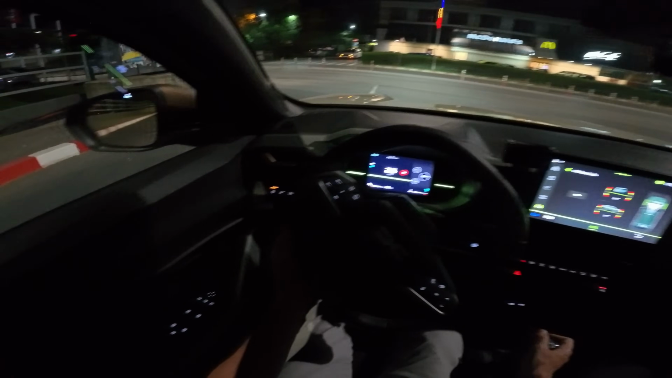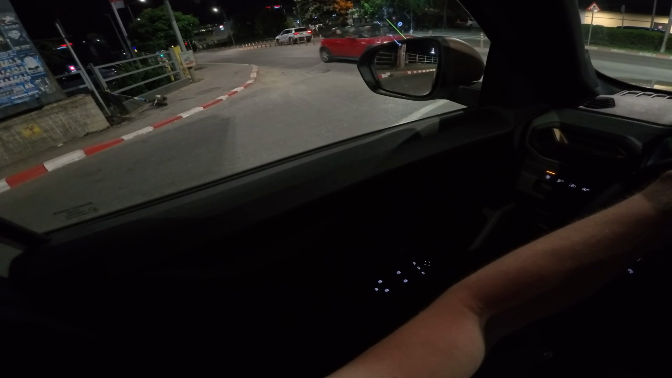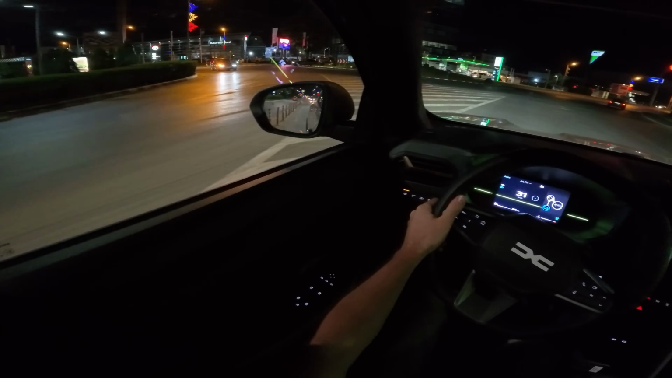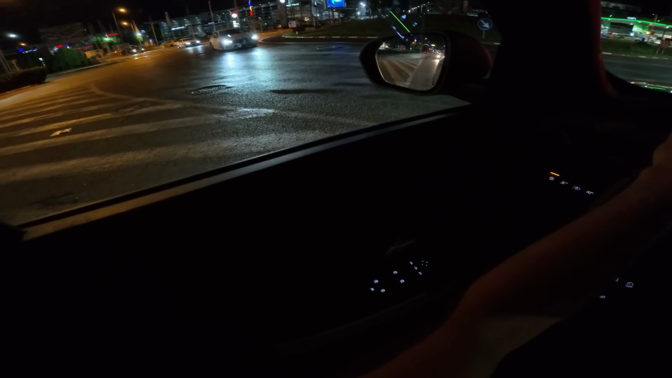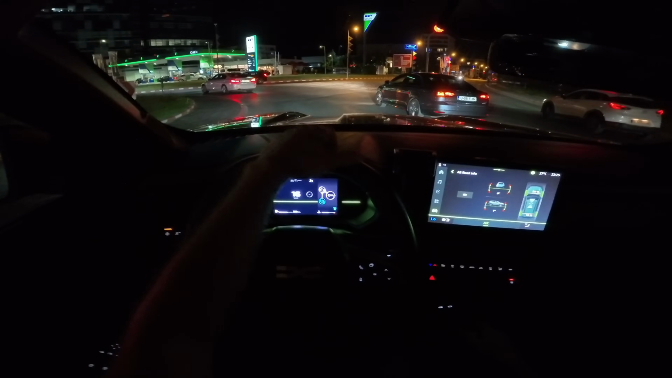Brakes and pedal feel also good and stable. And the surprising thing is that when I brake, even though it's a mild hybrid that regenerates some energy back into the battery, it's pretty smooth. You don't feel when it uses the regenerative brake and so on. So that's quite smart, you know.